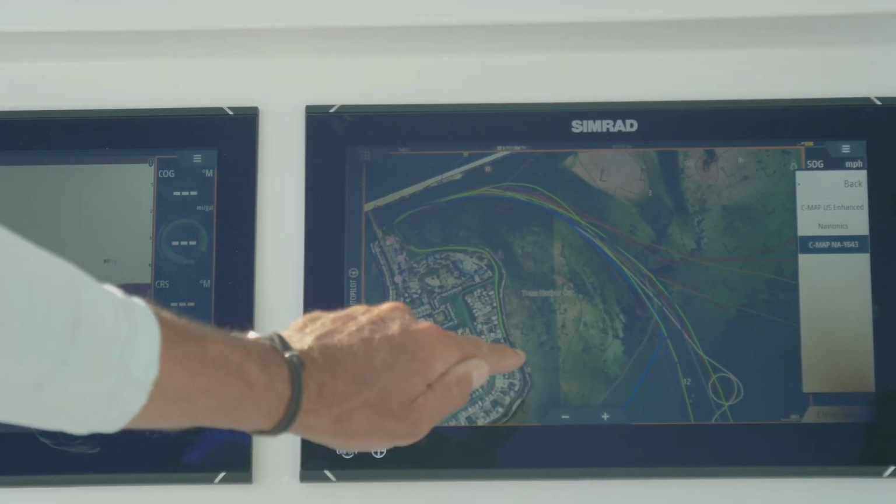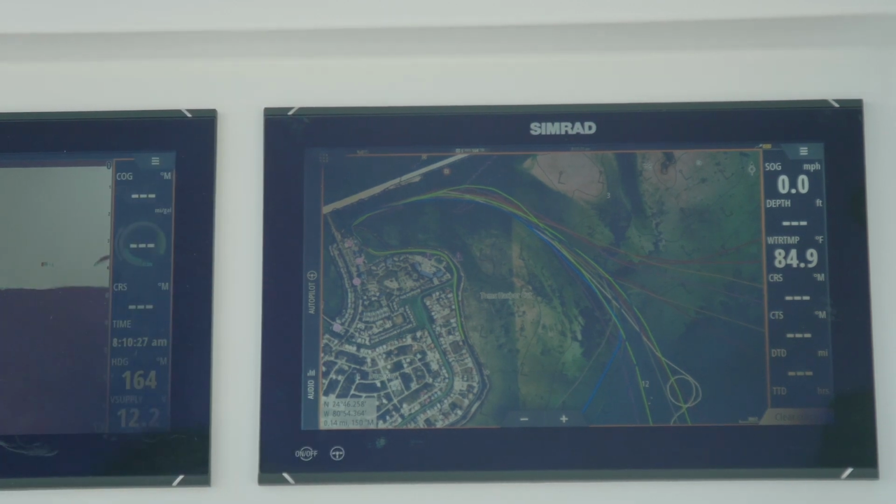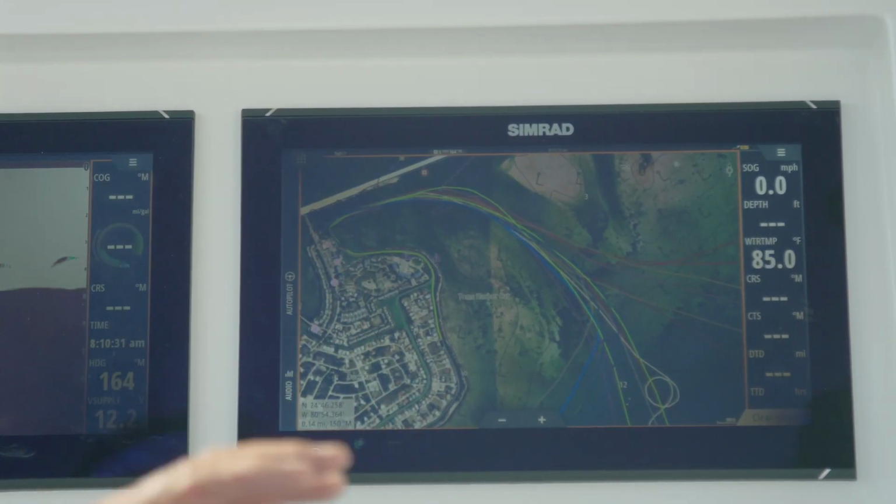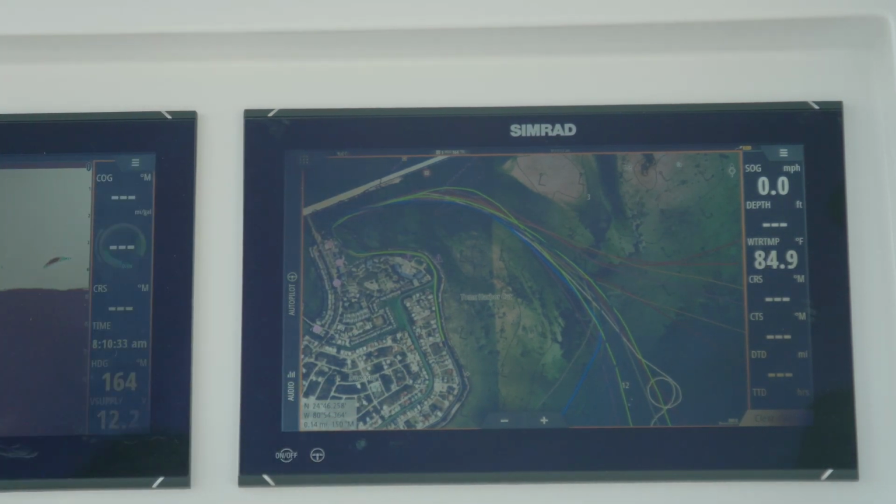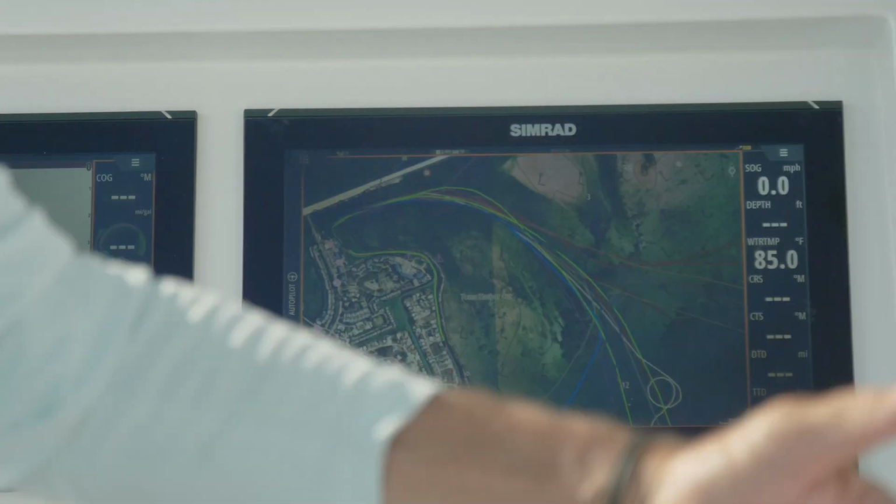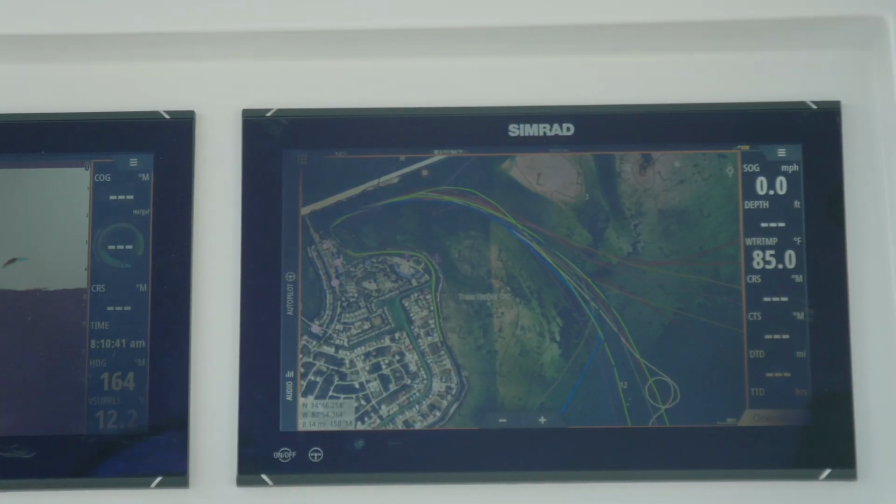I can pick a rock, I can navigate right to it and check and see if there's any mangroves on it. Or I can jump in and see if there's lobsters. It's that simple. And this coverage is growing every day. Key West, Miami, Charleston, up to the Mid-Atlantic, the canyons. Find the area where you live, get that chart, and it's going to make your Simrad day that much better.